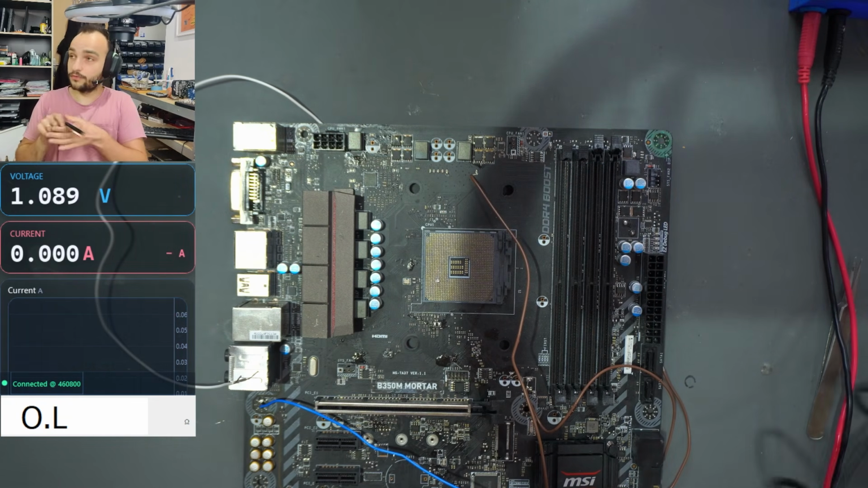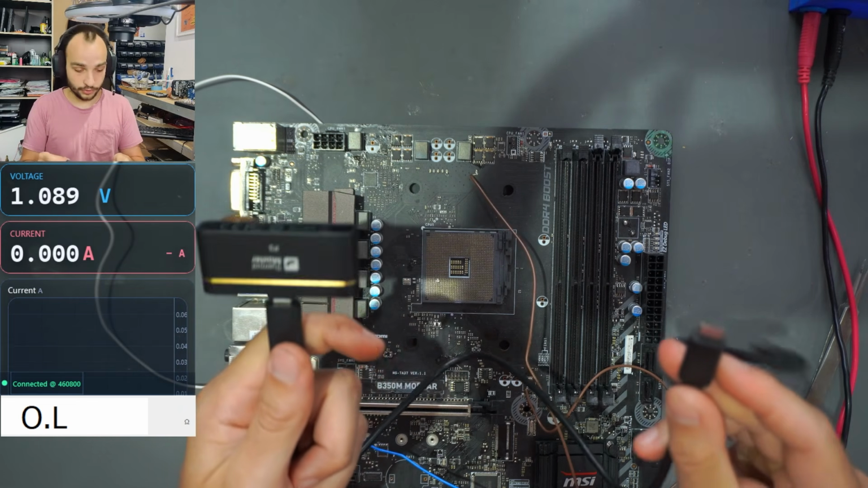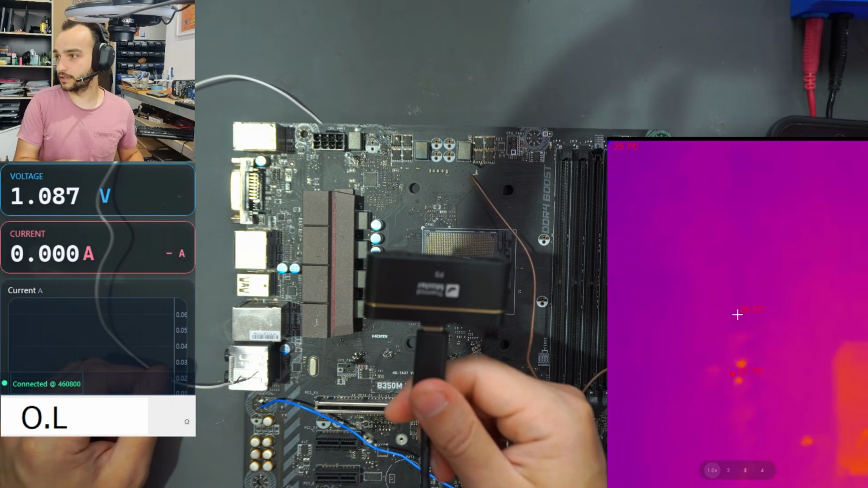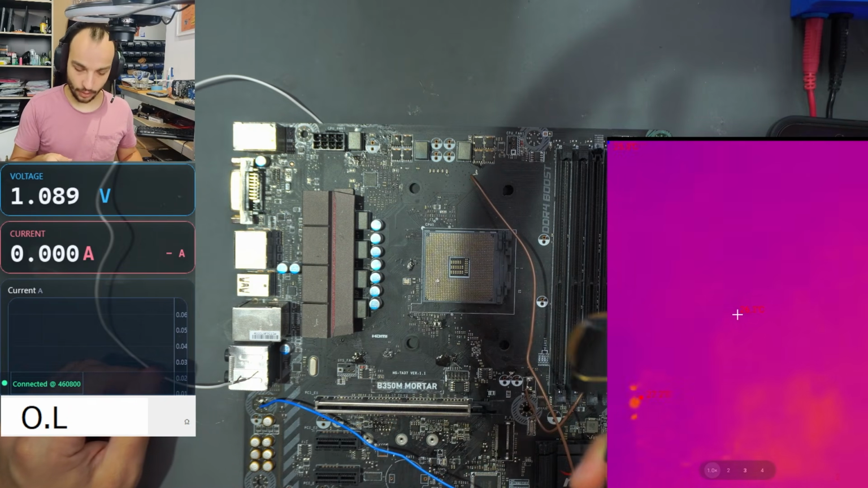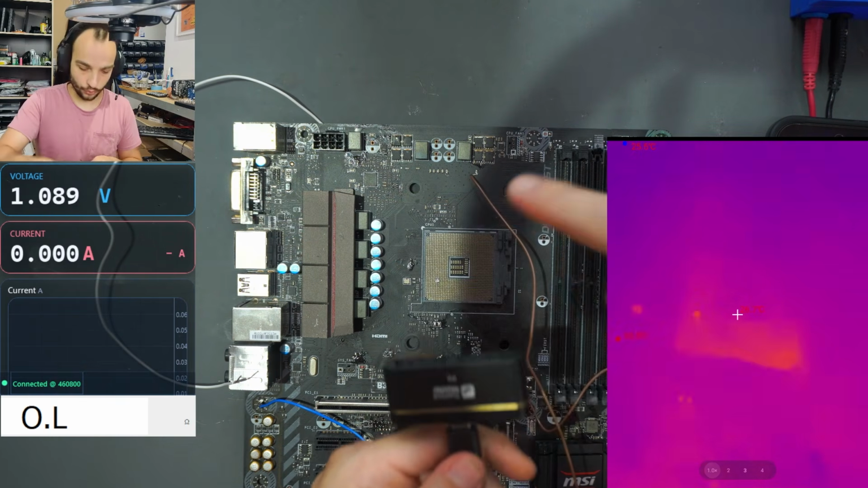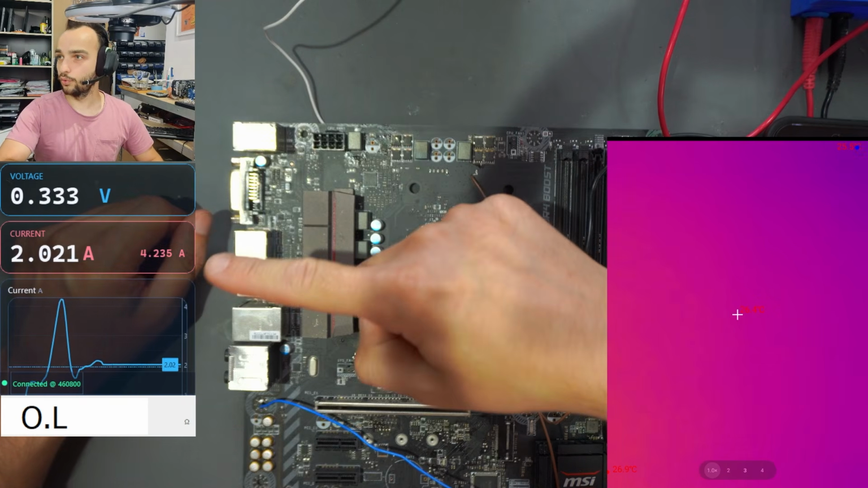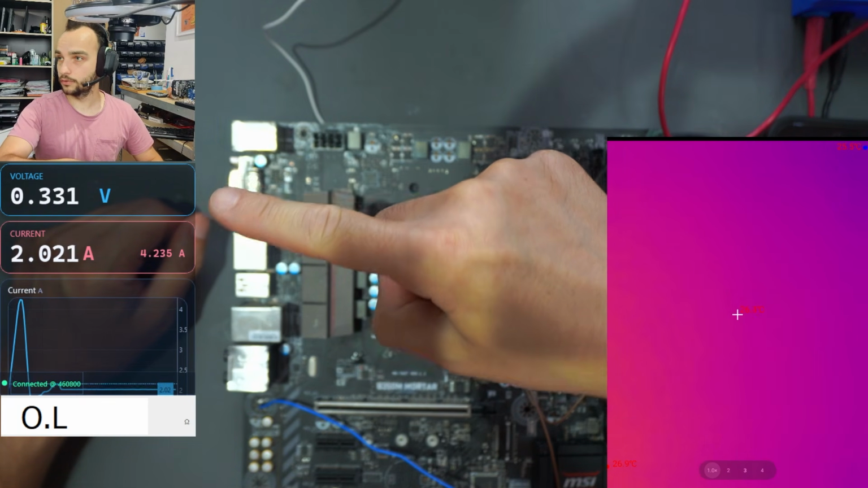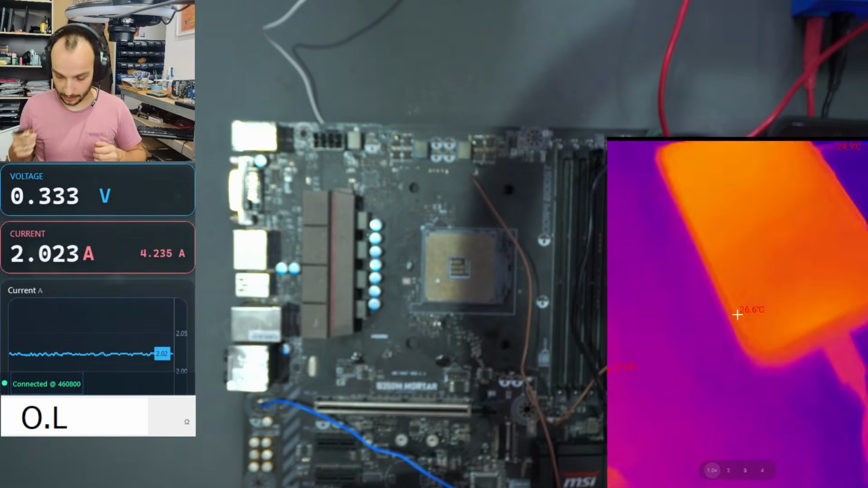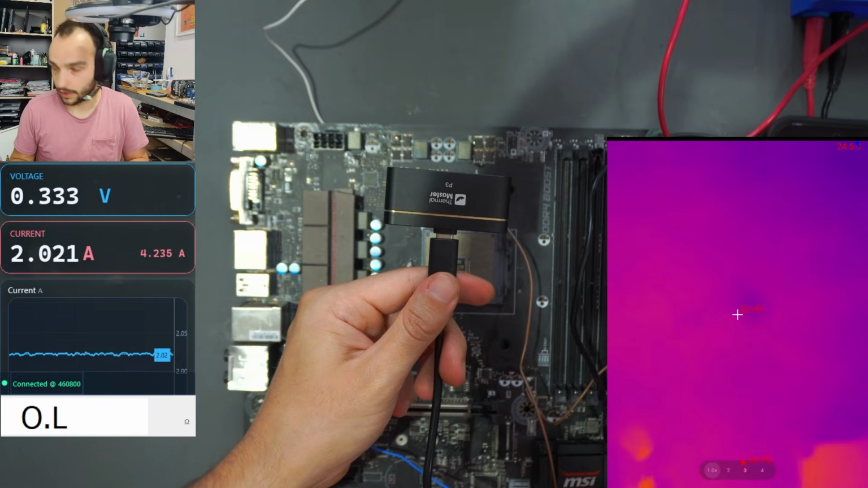So there's going to be very little heat being produced, but the thermal camera will be able to show us where that short circuit is located. So now you can see the thermal camera on the screen. Let me now attach the power supply that you can see right there to the motherboard. And now we can see we have a 2 amp power draw at only 0.3 of a volt. So this is a very short, like I said. And let's see now how the thermal camera will be able to find it.